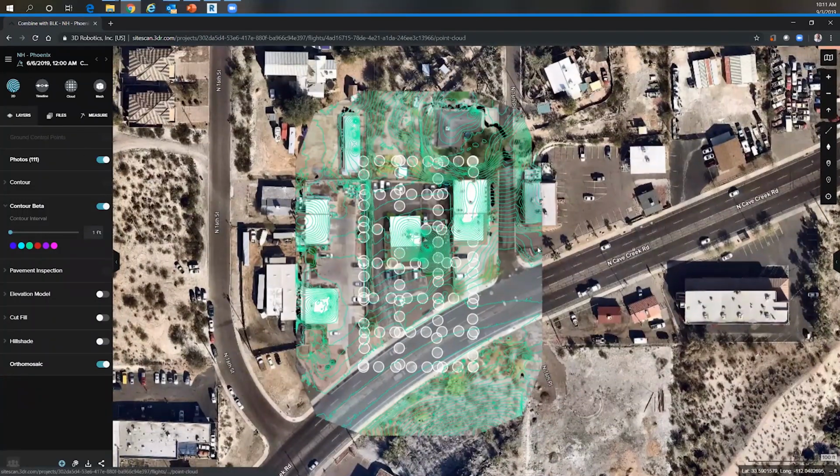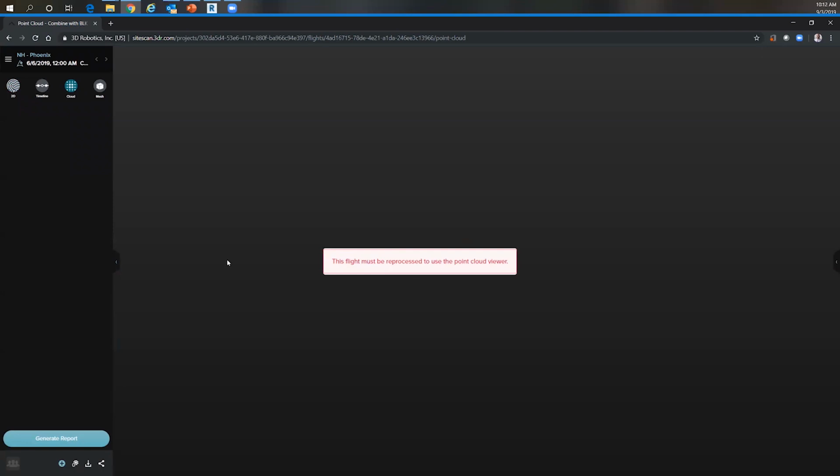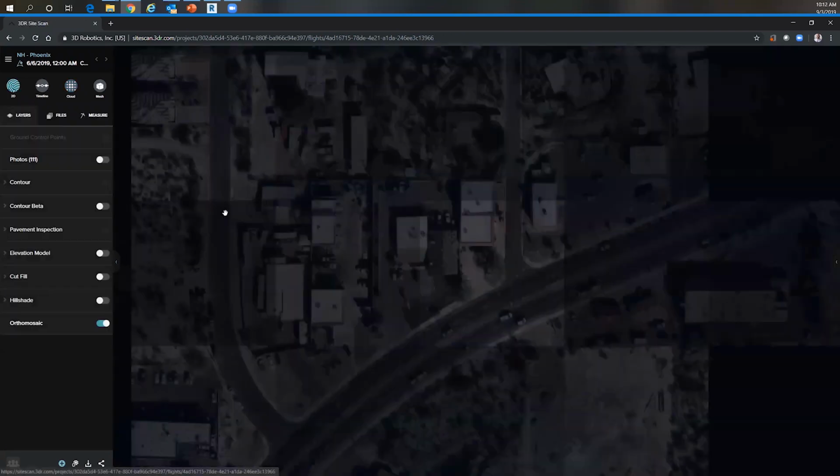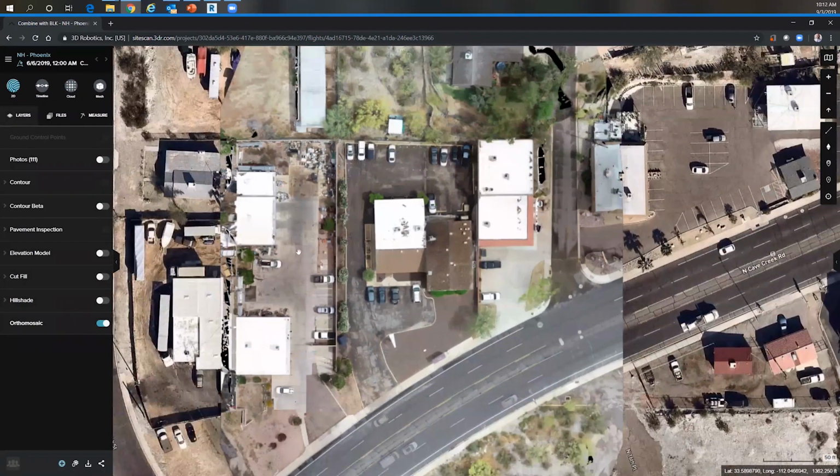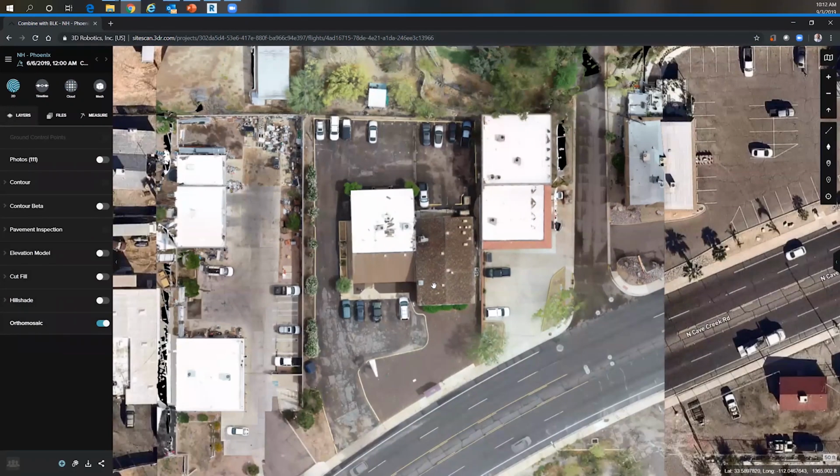And then ultimately we can also, whoops, looks like a problem there. Ultimately we can also view the point cloud inside of the software as well, but you can see there's a processing issue with that. But we have that data downloaded. All this information, we're gonna drop right into Recap and then ultimately just into our Autodesk suite there.